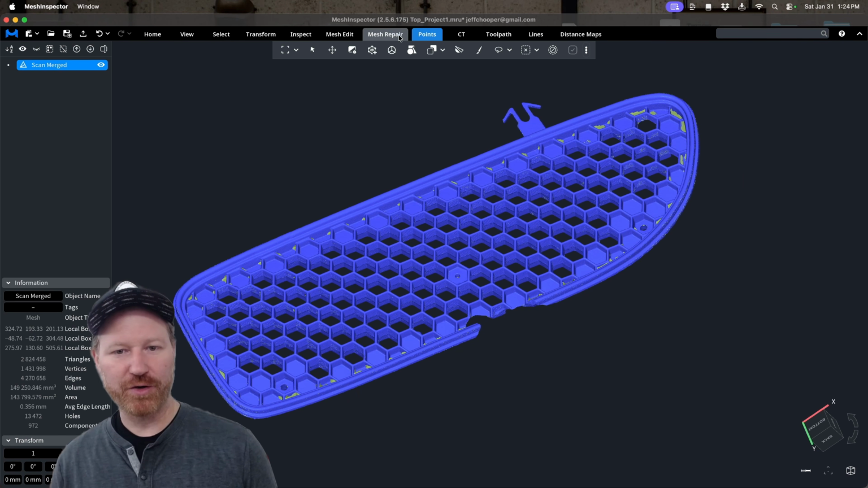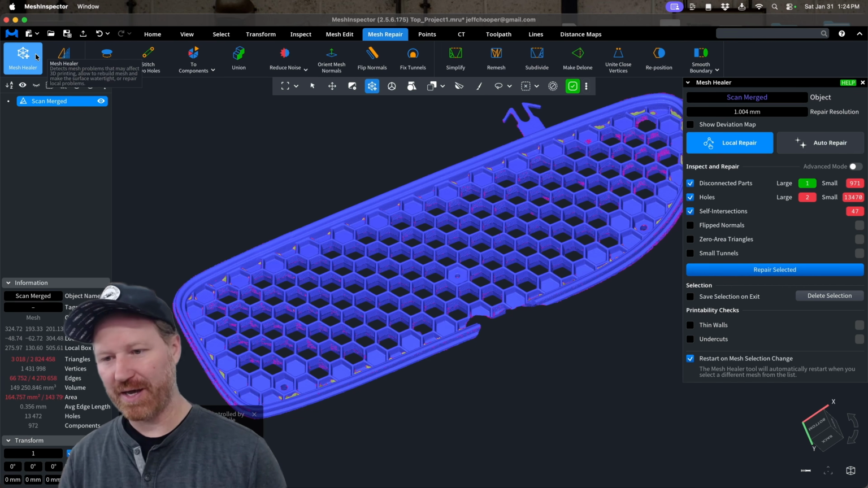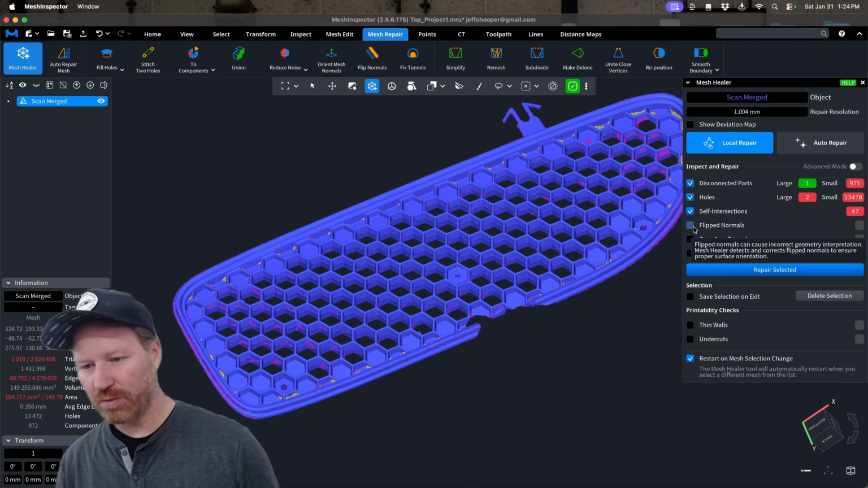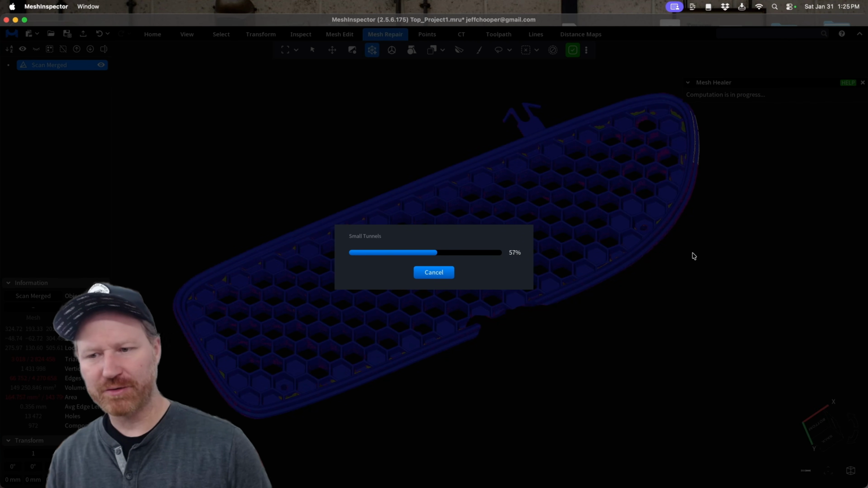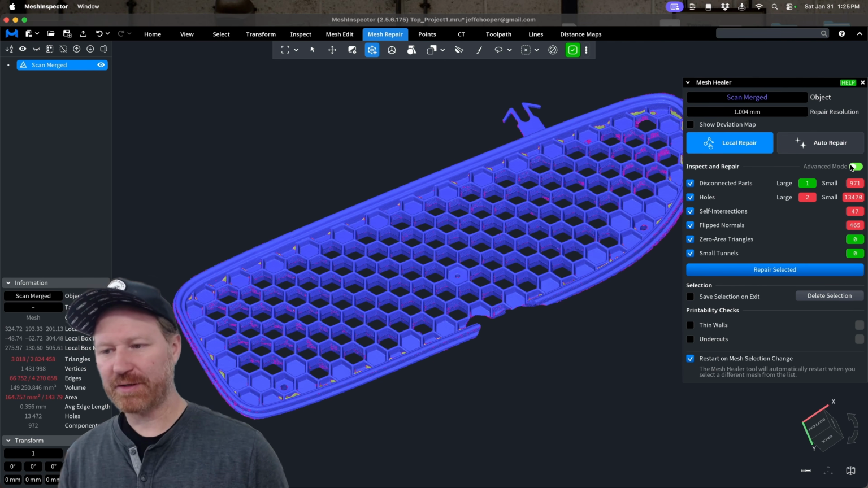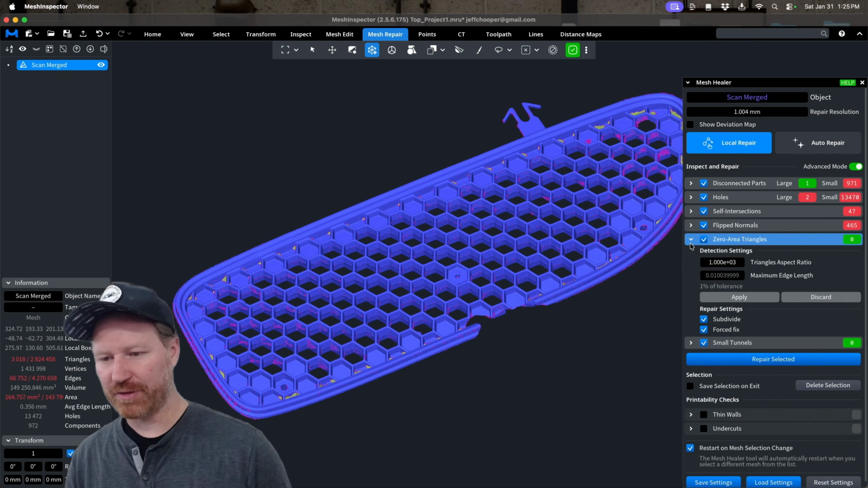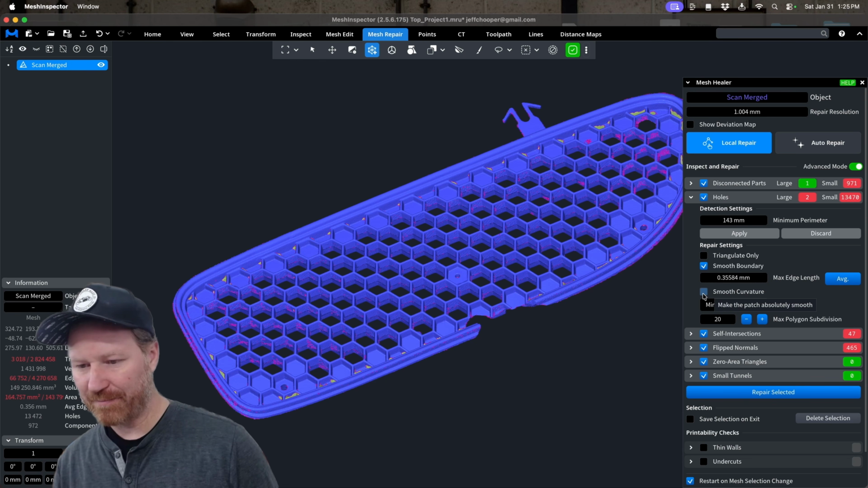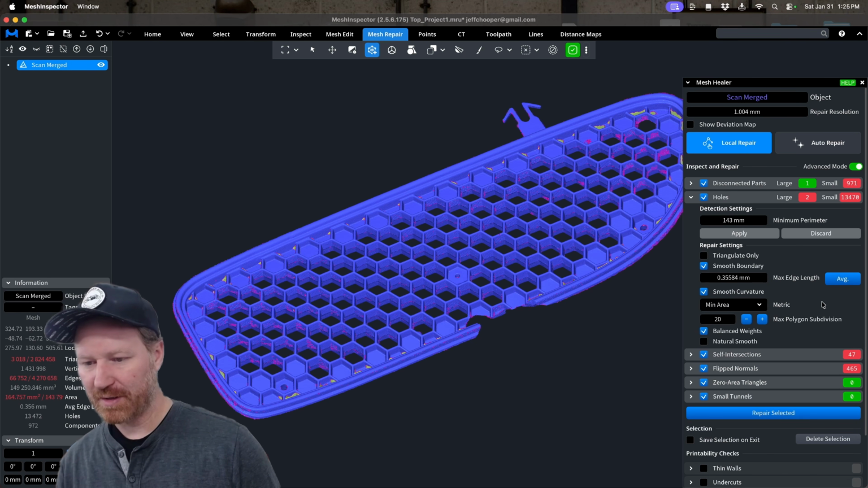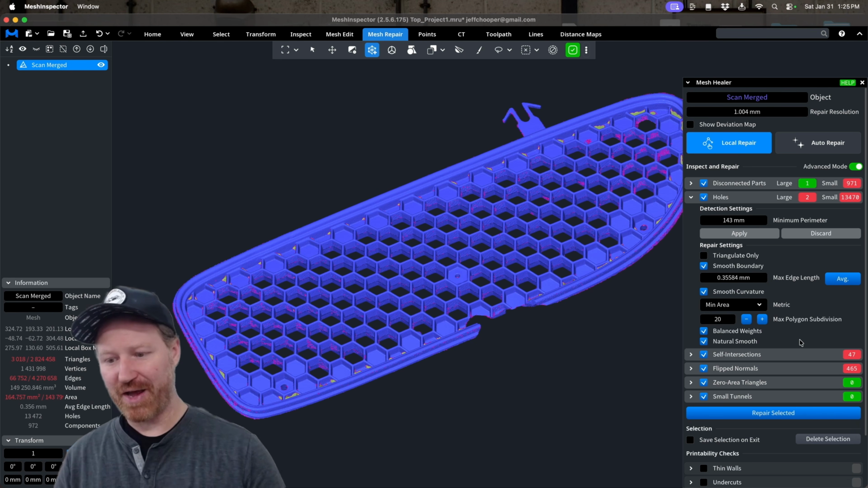The next thing we'd want to do is just go to Mesh Repair, do the healer. It's going to take a look at it. Yeah, we want to fill the holes. We want to flip the normals. We want to fix tunnels. Perfect. We can even go to advanced mode here, where we get options for how it handles each one of these. And for holes, I simply want to say smooth curvature, natural smooth. So that's going to get us that natural smooth.